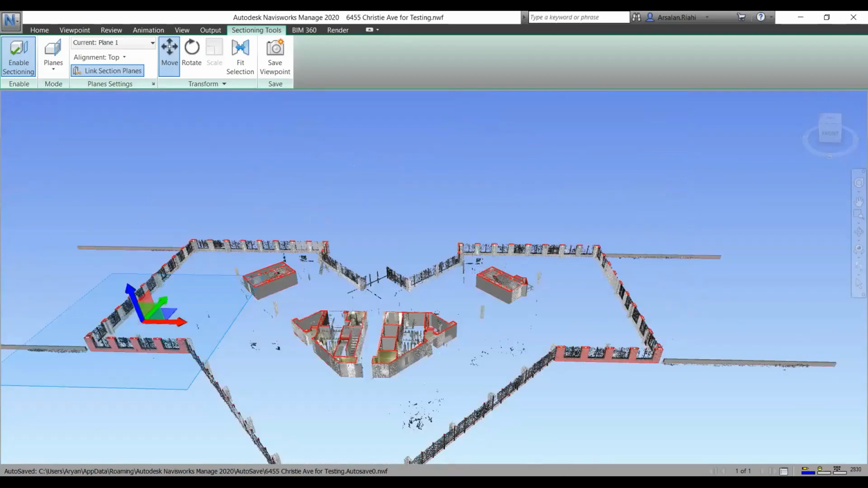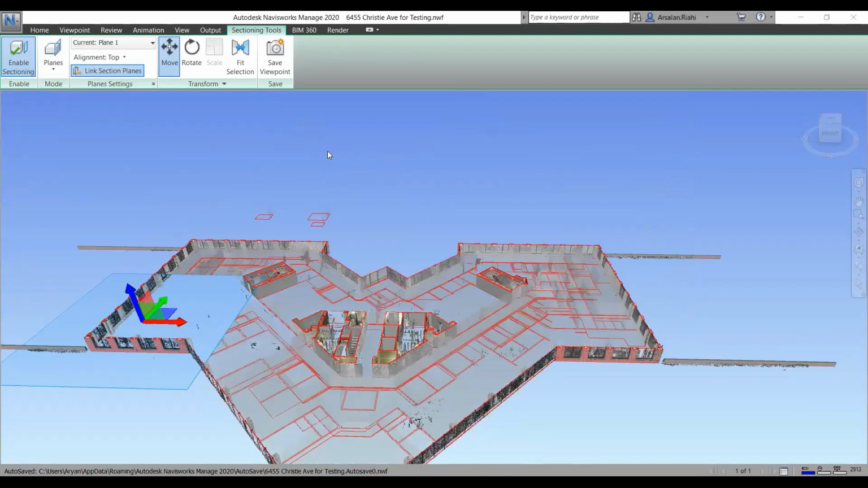We want to make sure that all of the structural elements actually line up. All the walls are correct. That way, when the construction team starts their coordination process, they know it's actually correct. I'll show you what the PDF looks like.